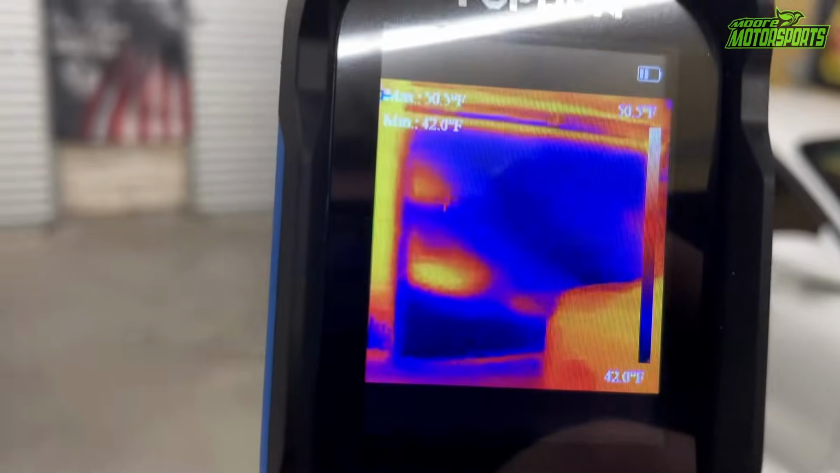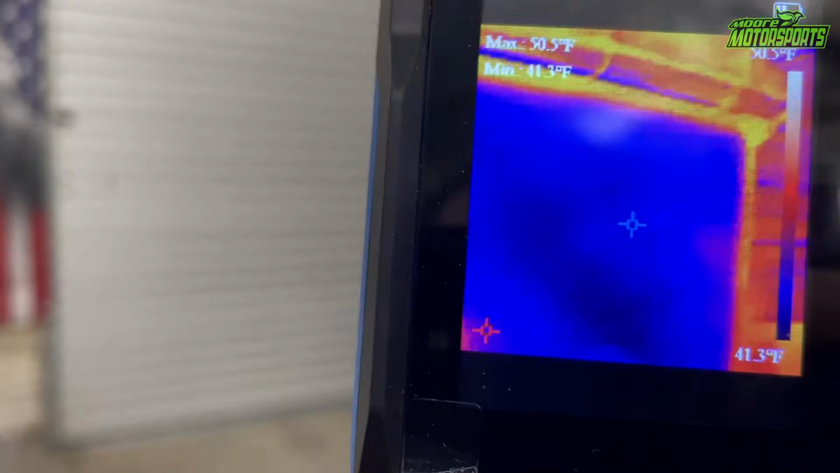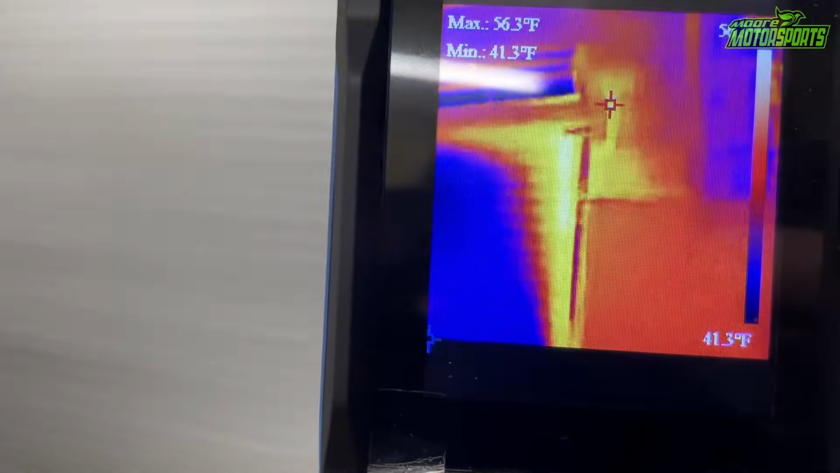Now it is wintertime here in Texas, and you can see the shop door there. It's all pretty much blue because it's cold, but the sun was beating down on it just a little bit, so it warmed it up in spots. So you can definitely see where it's warmer, and you can also see where heat is escaping.